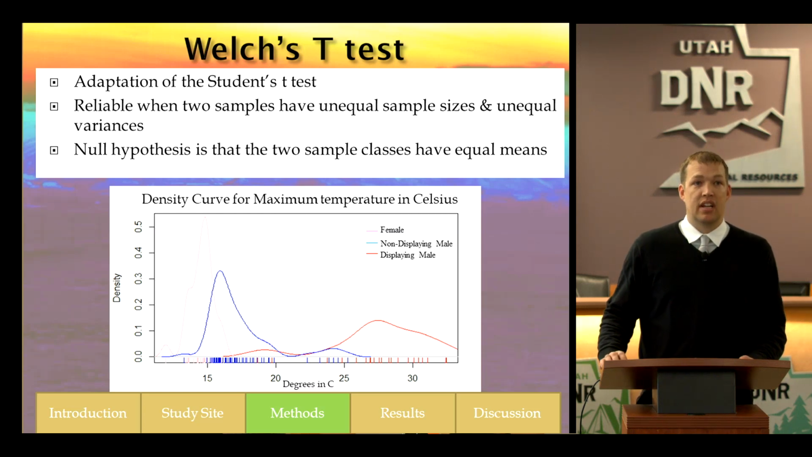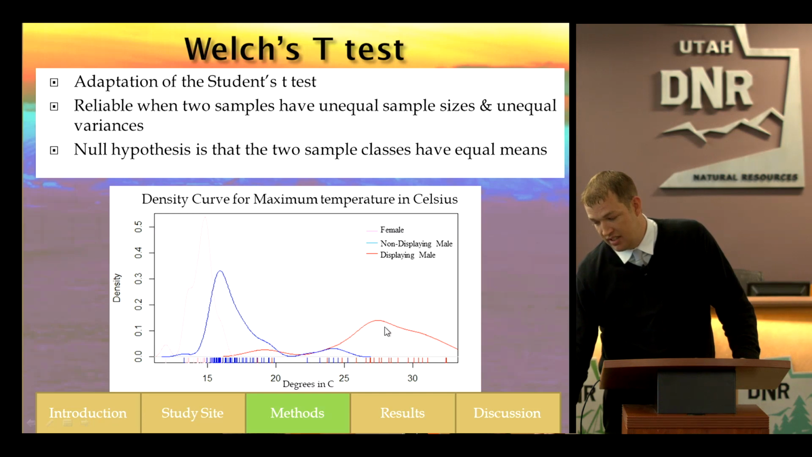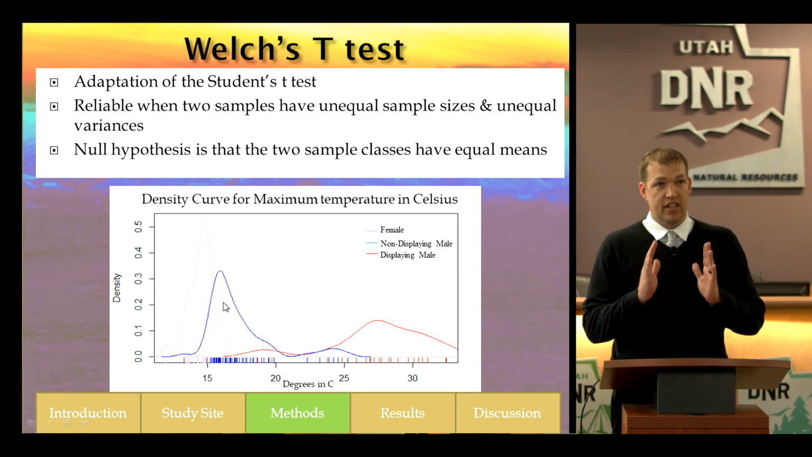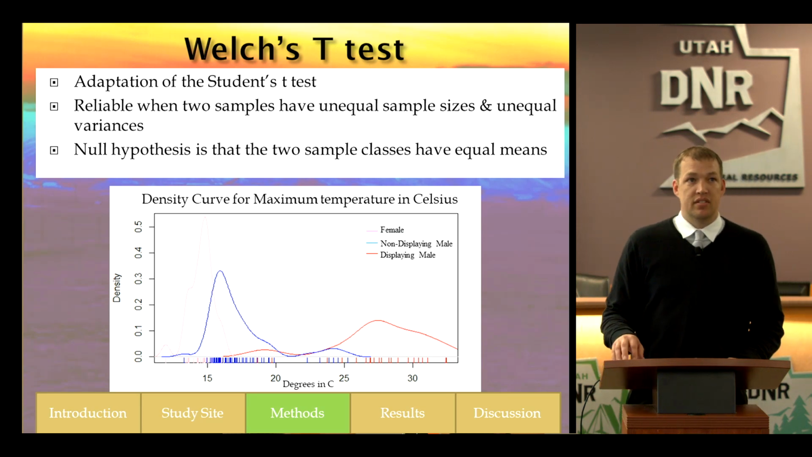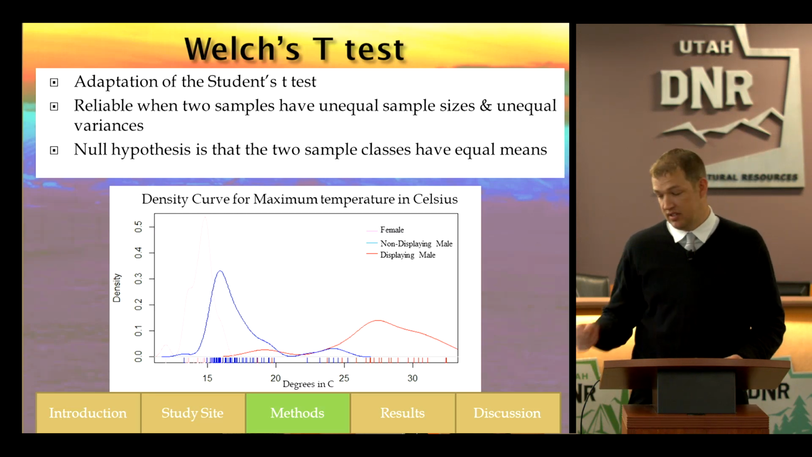Just to point that out, this red line is the displaying males. It has this peak right here, a high average temperature of around 27 degrees Celsius, and then it has this wide variance from edge to edge. You can see that the females and non-displaying males have a much narrower variance, and their means are much lower temperatures. That's why I decided to use that Welch's t-test. We are assuming that the 2 samples have the same means, or the same temperatures, and that's what this is testing against.